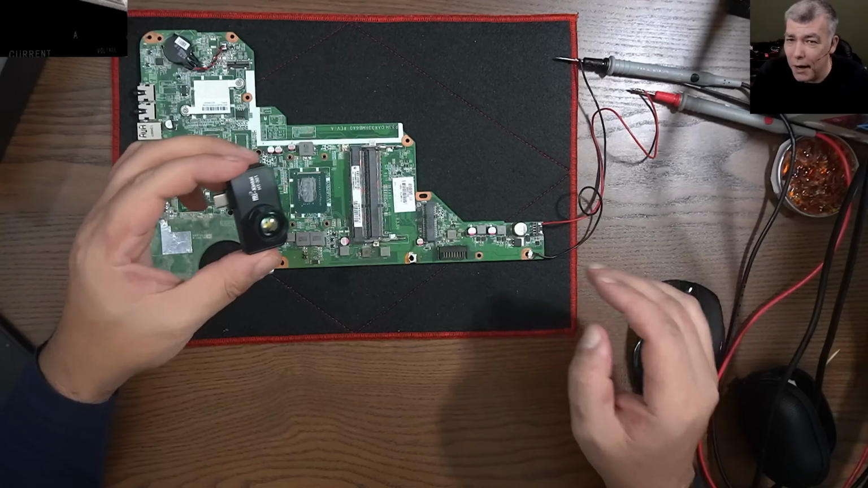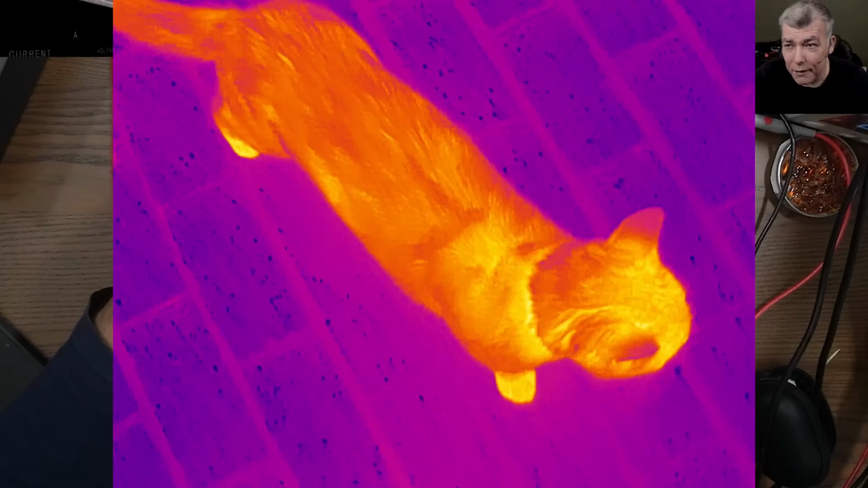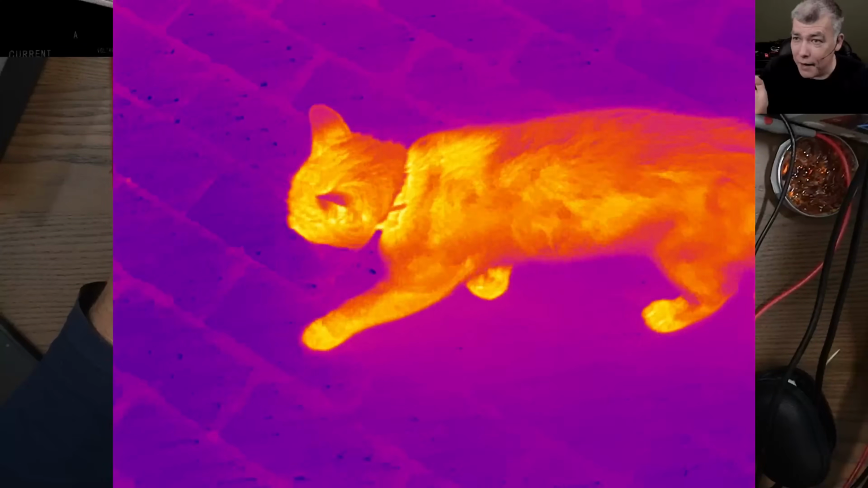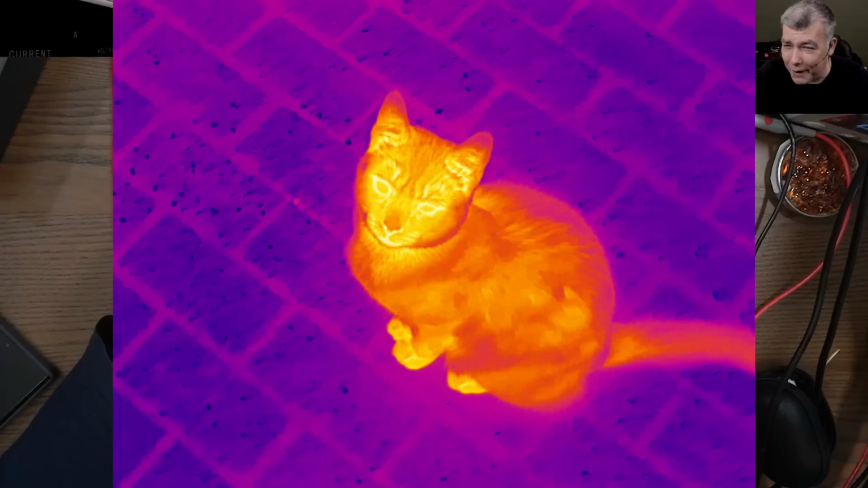I'm so happy. Now I have a thermal camera so I can track my cat over the night outside. Because in the nighttime I can't see the cat. So now I can go outside and check for the cat. Where is she sleeping?